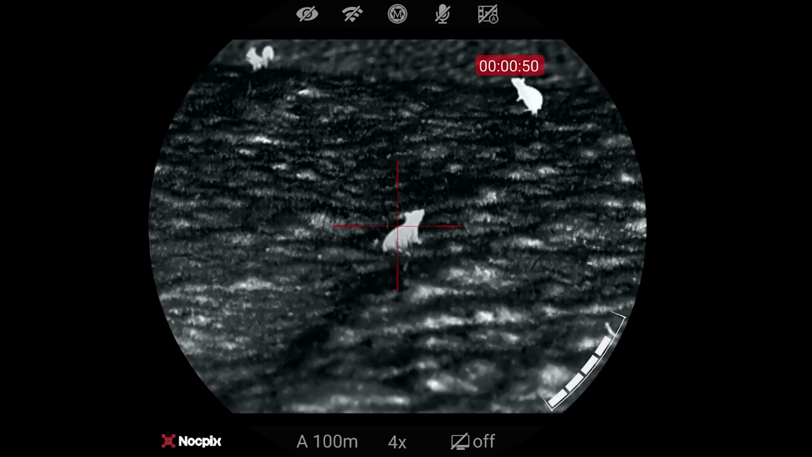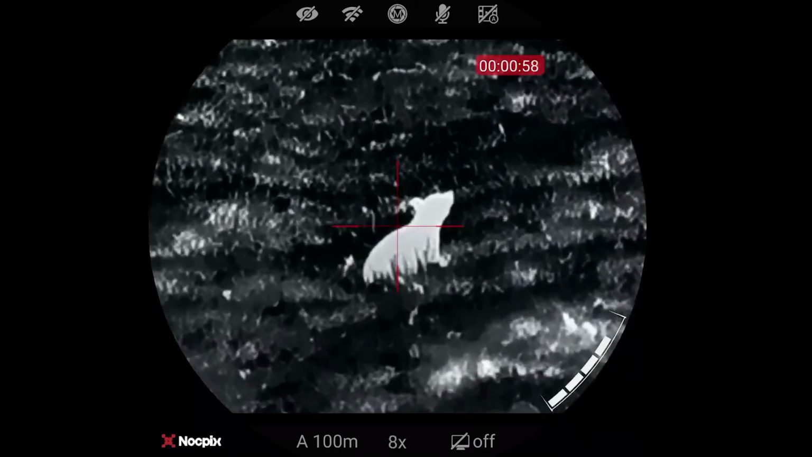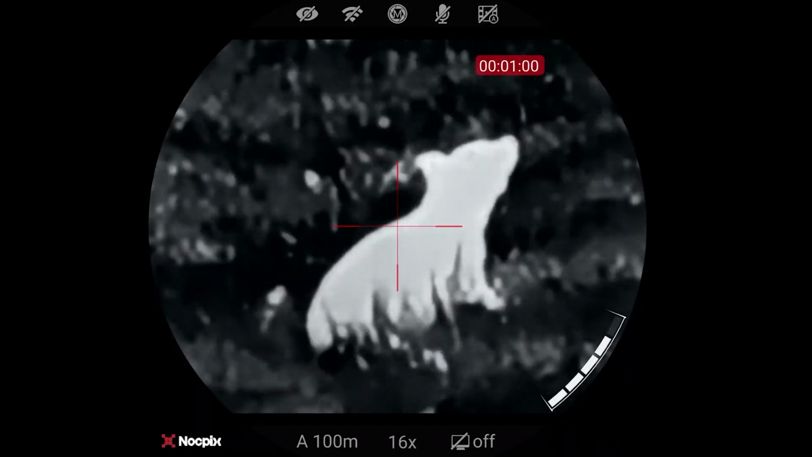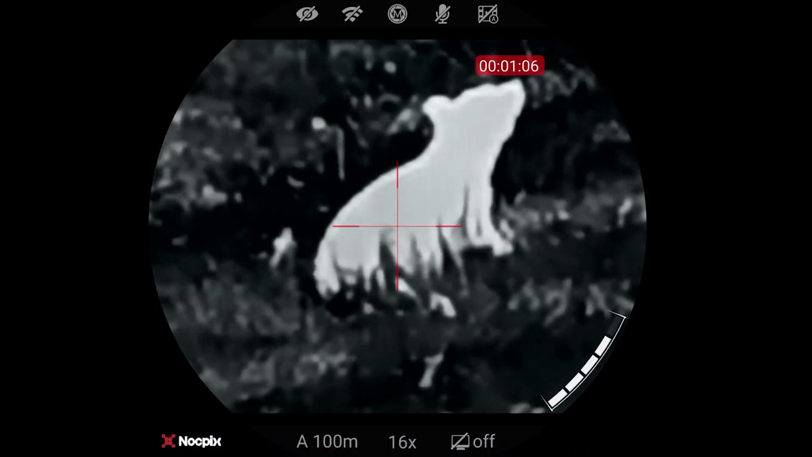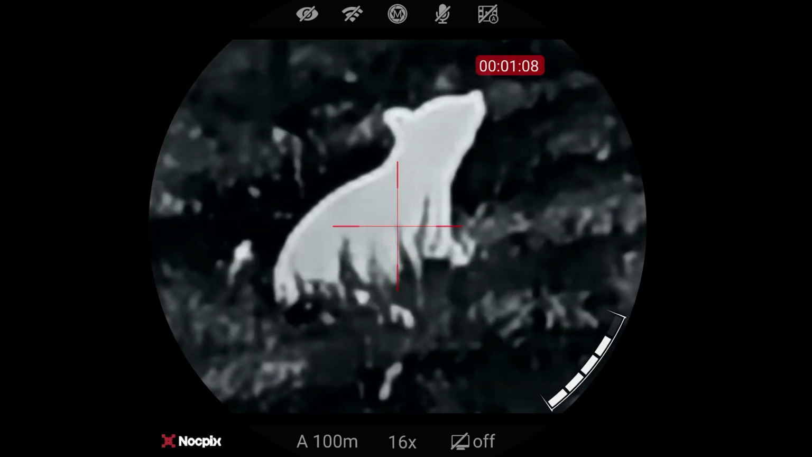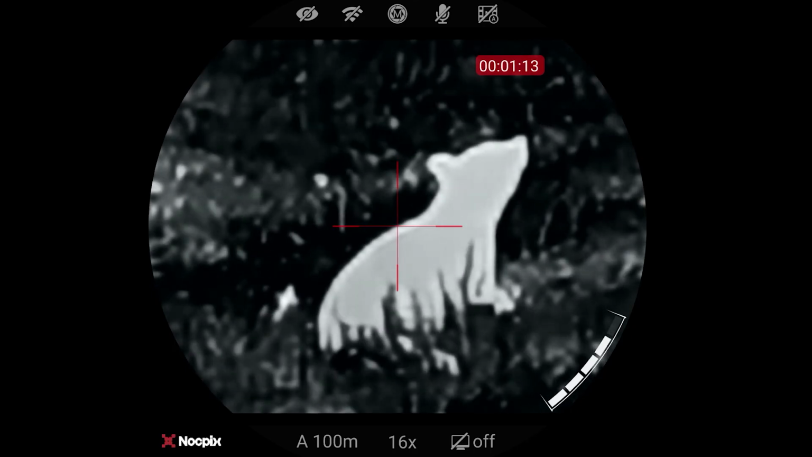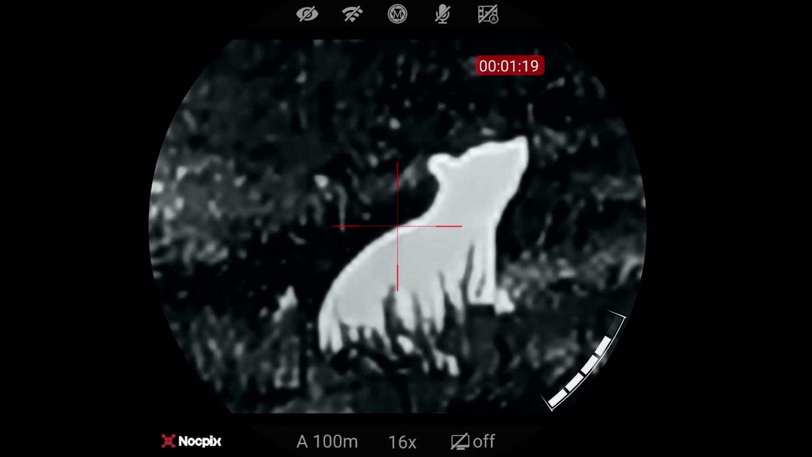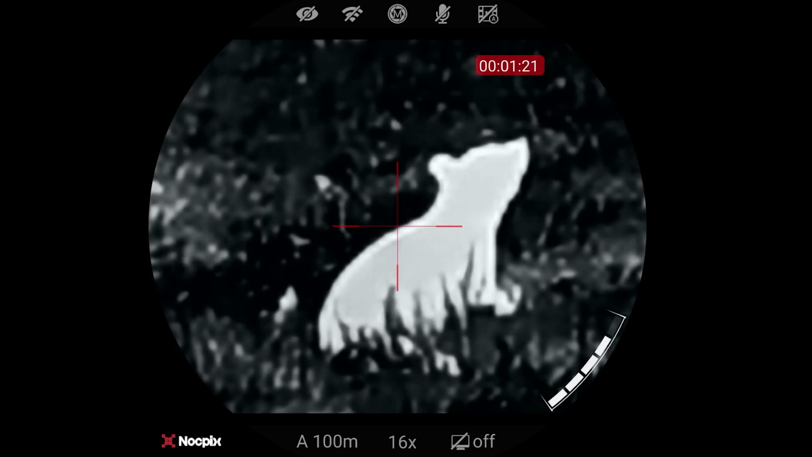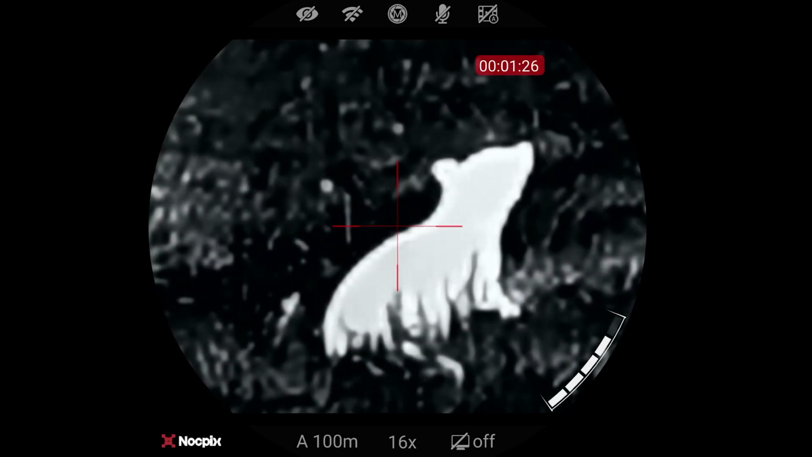But I am going to go through the digital zoom. As you know, I think that's a valuable test. The reason I think this is a valuable test, even on something up close and small, is that it's a small target with a small heat source with fine details, the ears and such. You see its little tail poking out there. And you're asking a lot of the thermal when you do this. That's quite clear. We're on our top 16 times zoom digitally, and that's recognisably a rat.